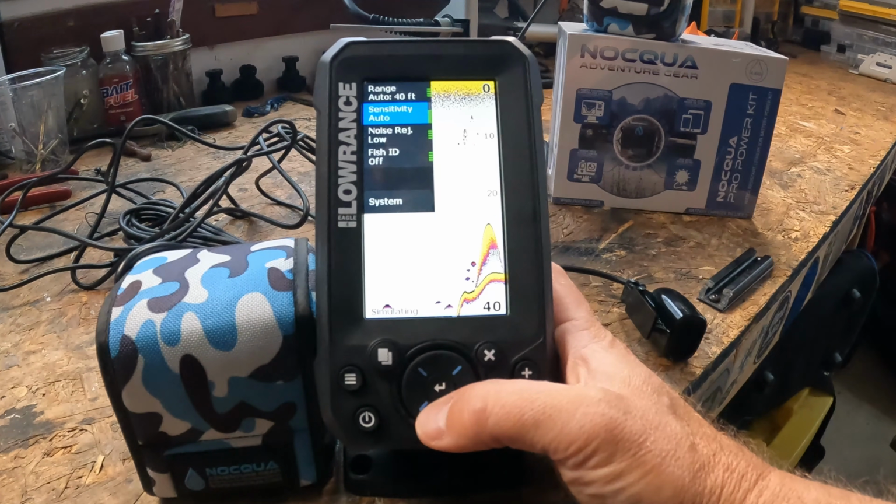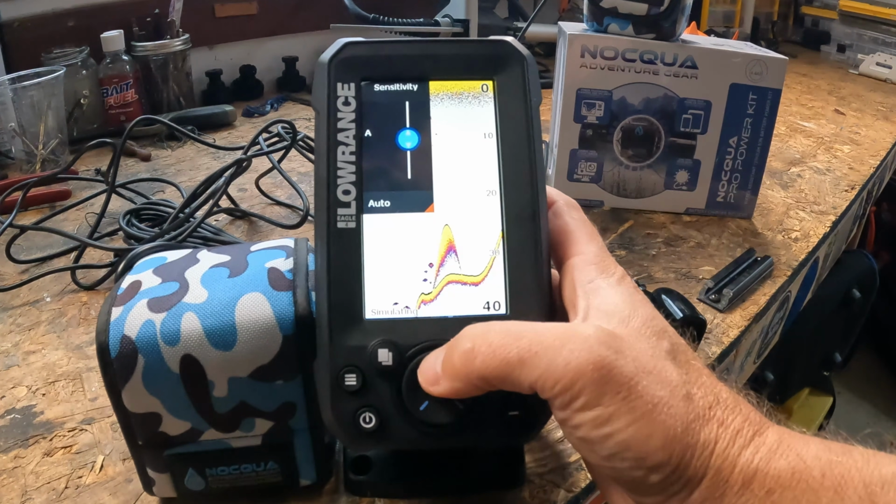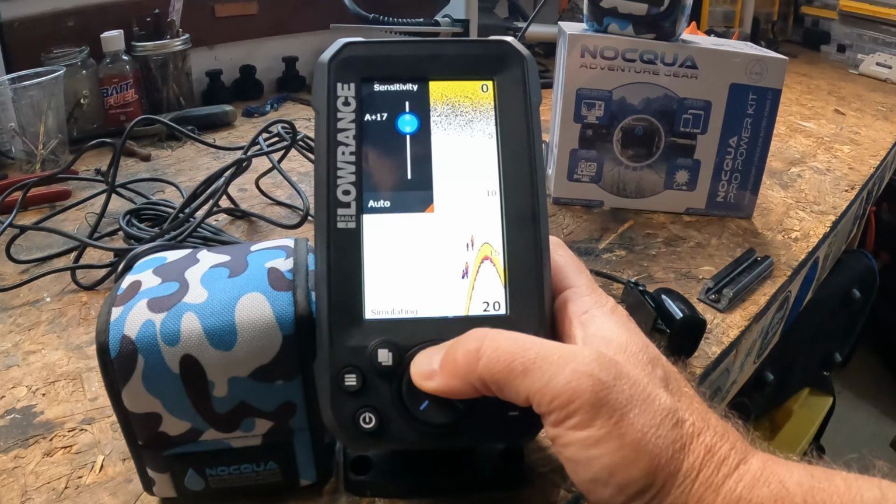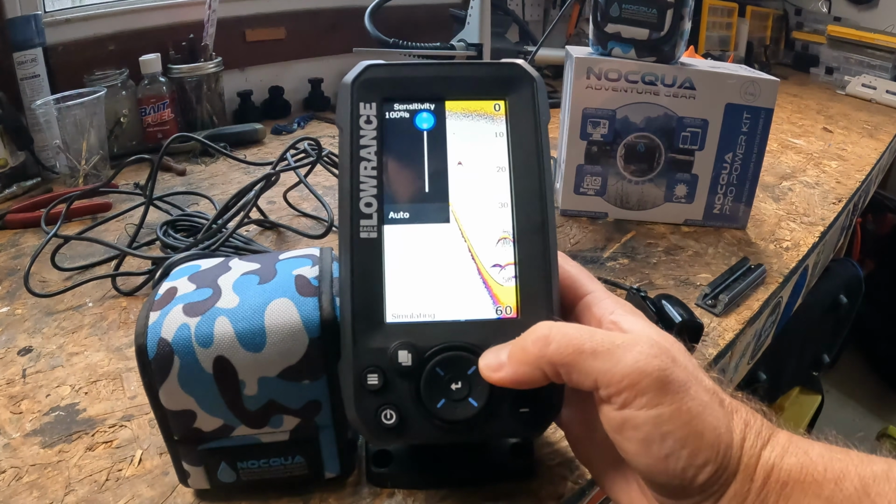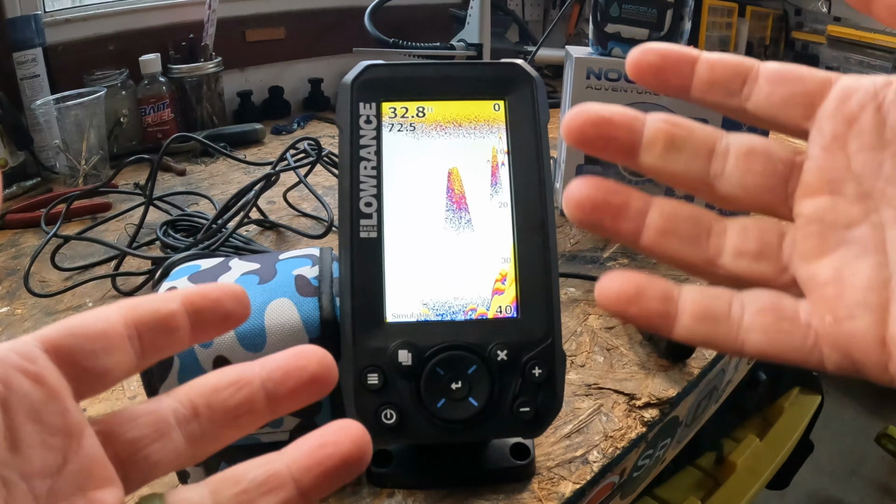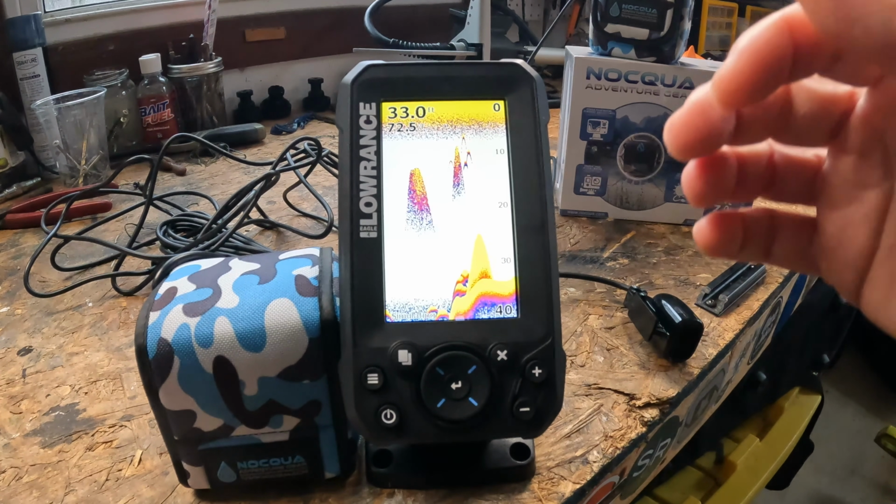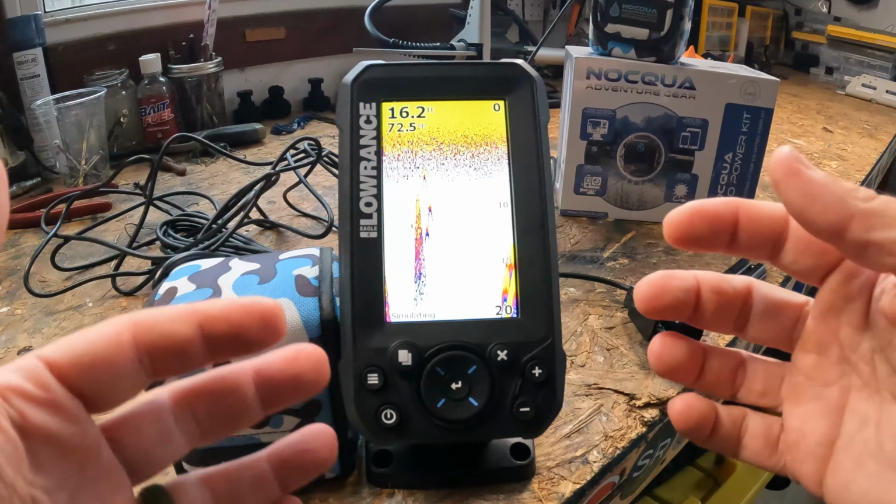However, if you wanted to, you can go in here and you can manually adjust the sensitivity. And so you can turn the sensitivity up. Let's just go ahead and do that. Let's turn it all the way up and see what this looks like. It goes to 40. We got it. Let's back out. So when you turn the sensitivity up, you're going to reveal those small bait clouds, faint fish arches, those soft bottom changes, those vegetation edges. It's really great for maximum detail.